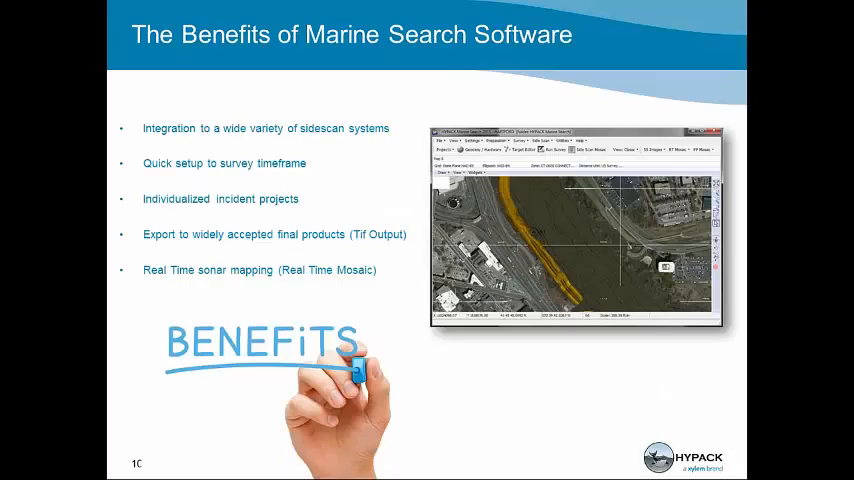So, the benefits of marine search software. Well, because HYPACK is integrated to a lot of different software around the world, and different sonars and different geodesies that we can work with, we've also integrated to a lot of Sidescan systems. We've brought those Sidescan systems over into the marine search environment so that you can use whatever equipment you have already purchased or buy one of the sonars that you need to go out and do your searches.